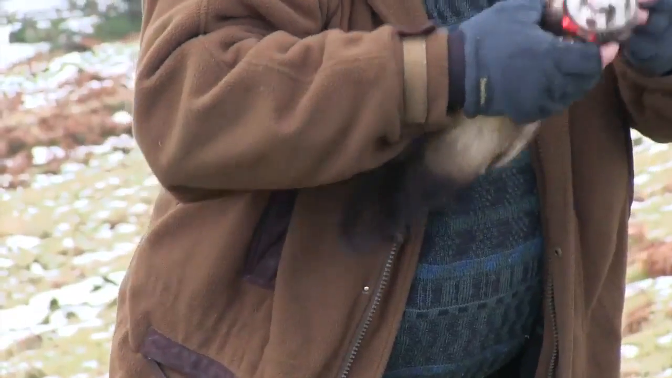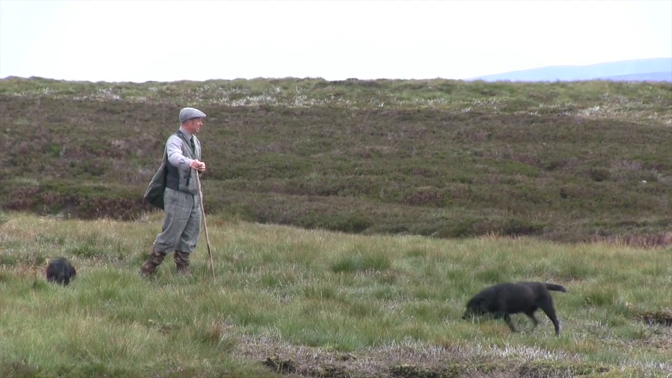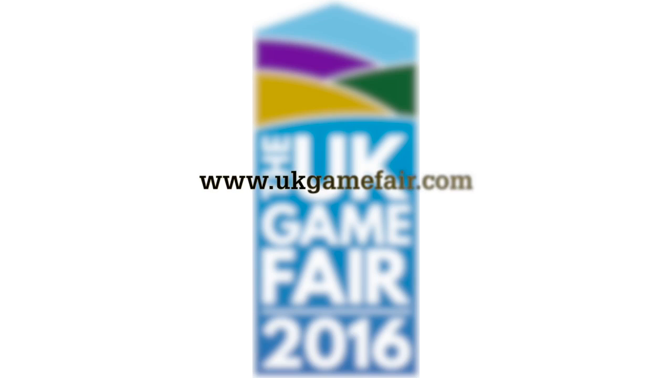Taking place at Stoneleigh this July, the UK Game Fair is the new flagship event for field sports in the UK, after the demise of the CLA Game Fair last year. Get your tickets now at ukgamefair.com.